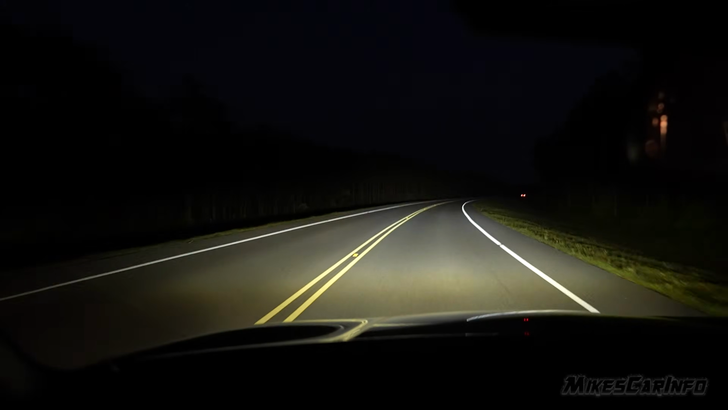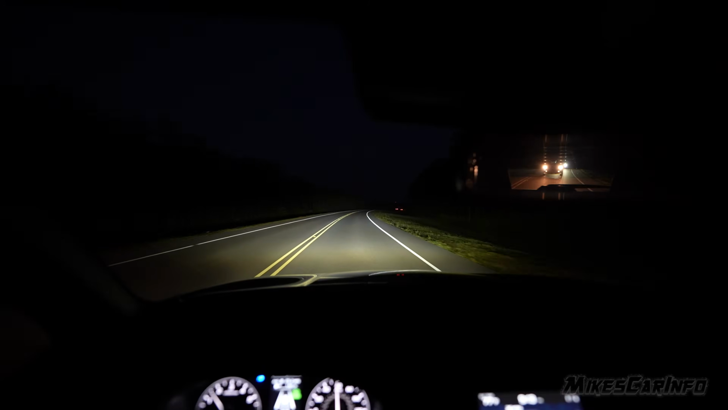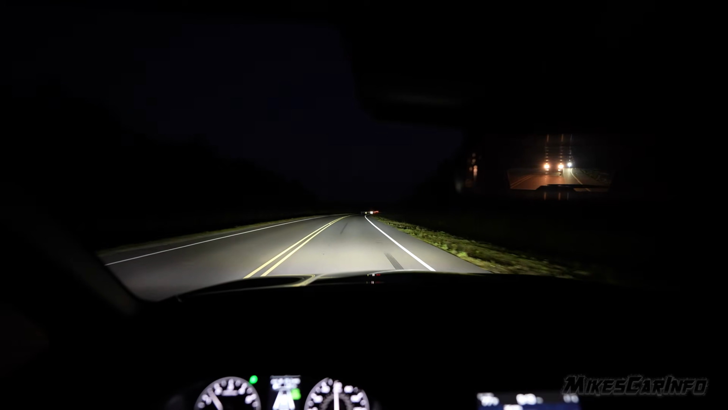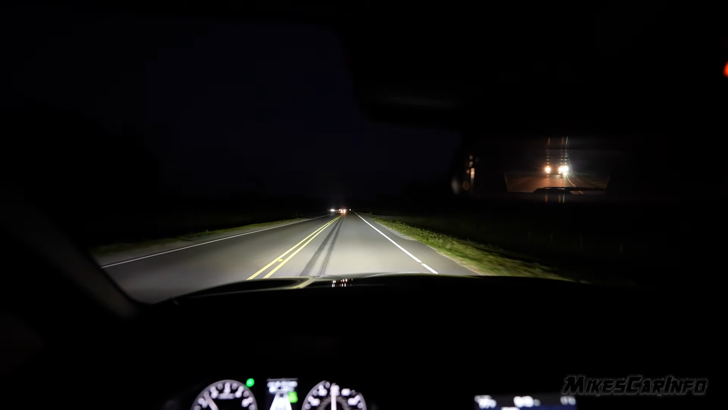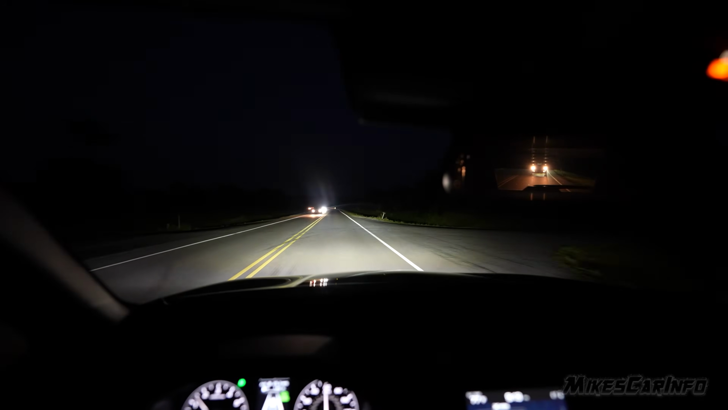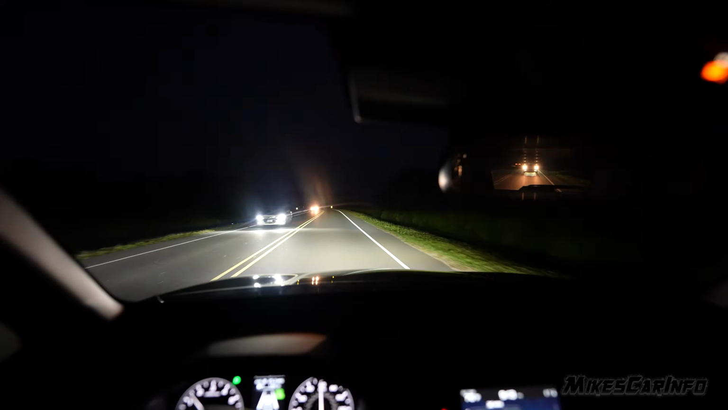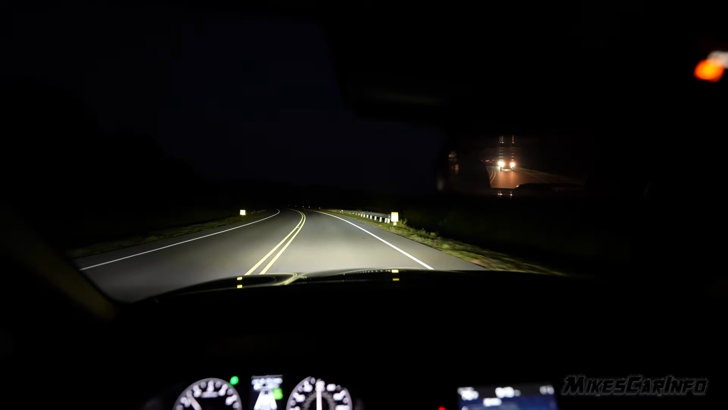I don't feel like squinting, or there aren't any dark patches in which, you know, there could be a deer or something. So let's go down to the low beams here. I like the way that it takes that cutoff. When you put it to high beams, it takes that cutoff and lifts it up a little bit, so that adds to the height for a better distance basically.